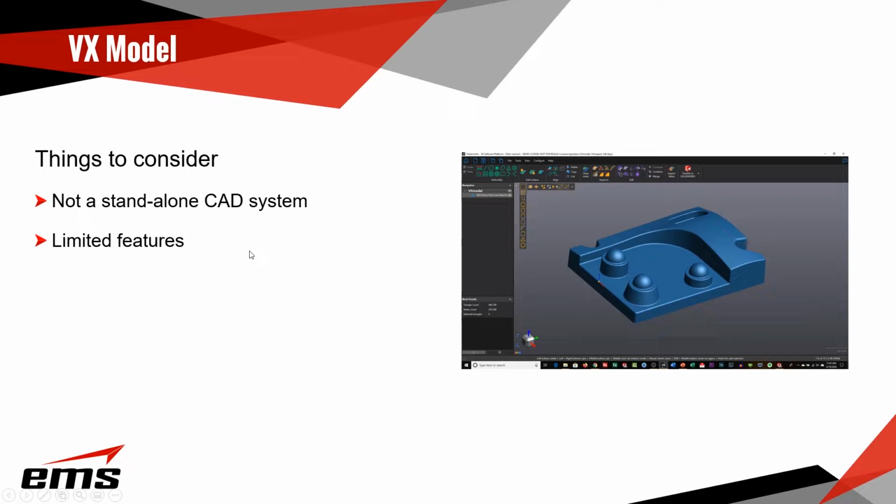And then finally, things to just consider with VX Model. It's not a standalone CAD system. You can't do all those CAD features, sketching, extruding, and making drawings, assemblies. You're really just using it as a tool to extract information and take it into a CAD system. So you really have to have a CAD system. And it does have limited features.